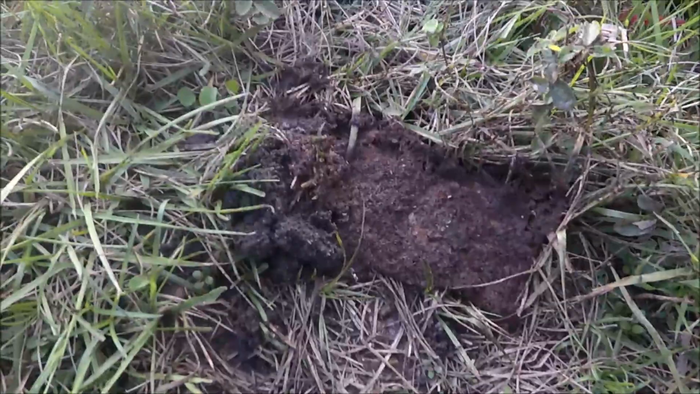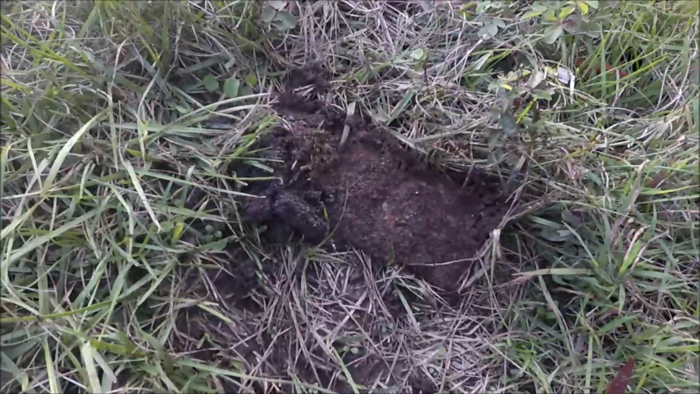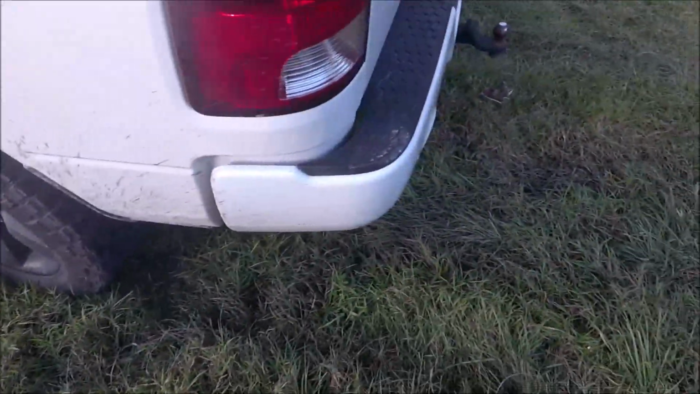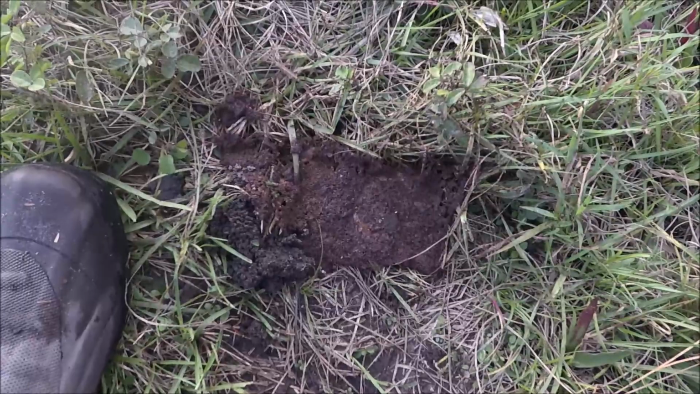Alright, so we got all the way back up here to the truck, and I just noticed this. Somebody drove through it. That is one big pile of poop right there. Does not look like hog poop. Could possibly be bear. I mean, that's right next to the truck. Usually bear's gonna have a lot of seeds and stuff, but you can tell there's little gnats all over it.